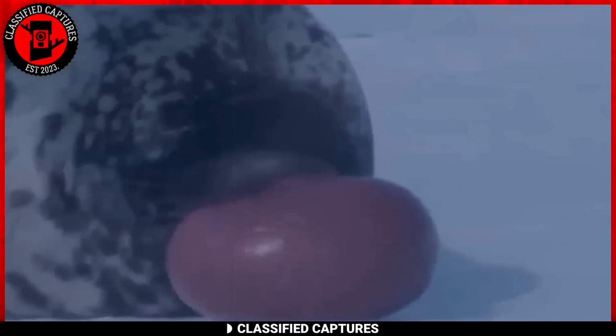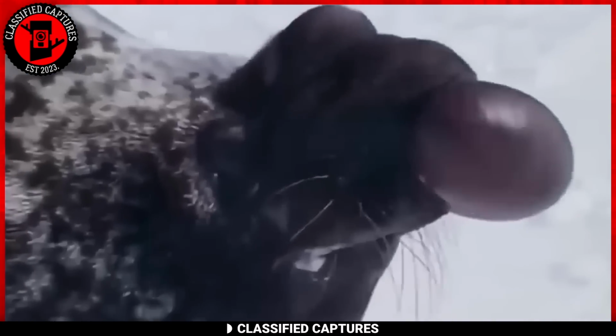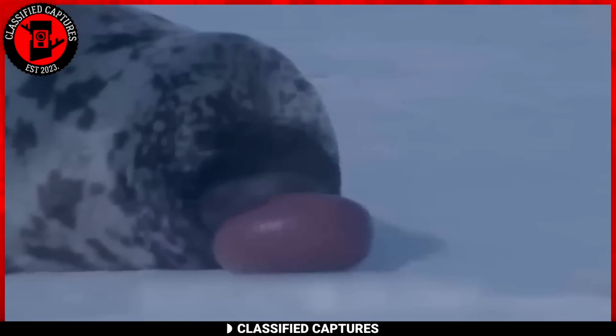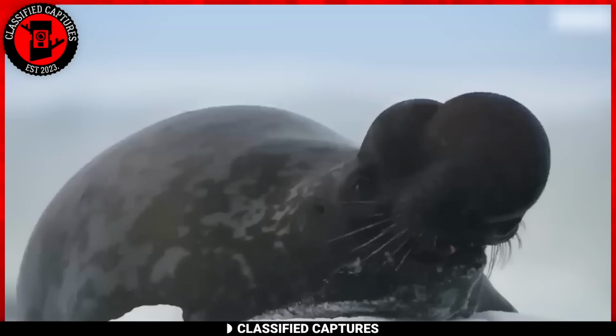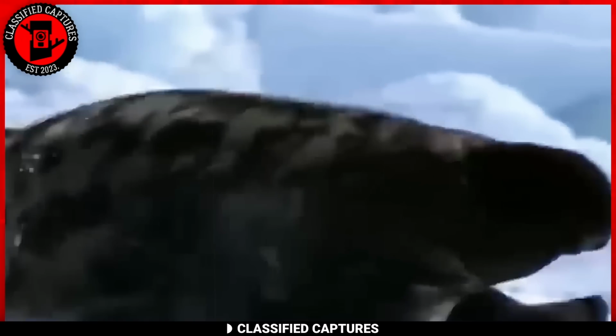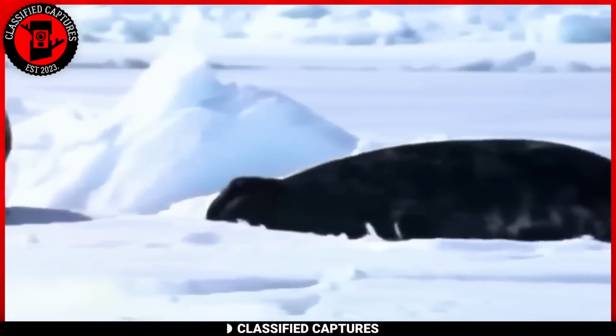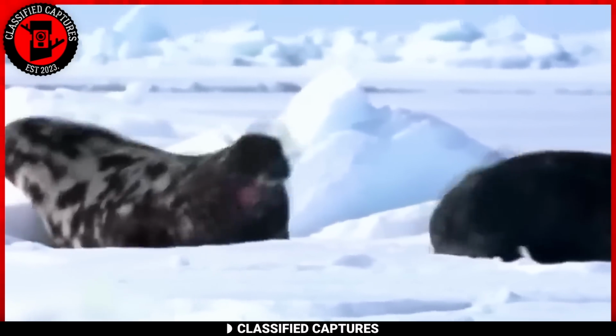If I didn't know any better, I would assume that this is a seal chewing gum, but it's an actual species of seal called the hooded seal. Hooded seals are indeed a fascinating and unique species, known for their distinct nasal hood that males can inflate and the striking appearance it gives them. Comparing one to a seal chewing gum is a whimsical and creative way to describe their appearance.